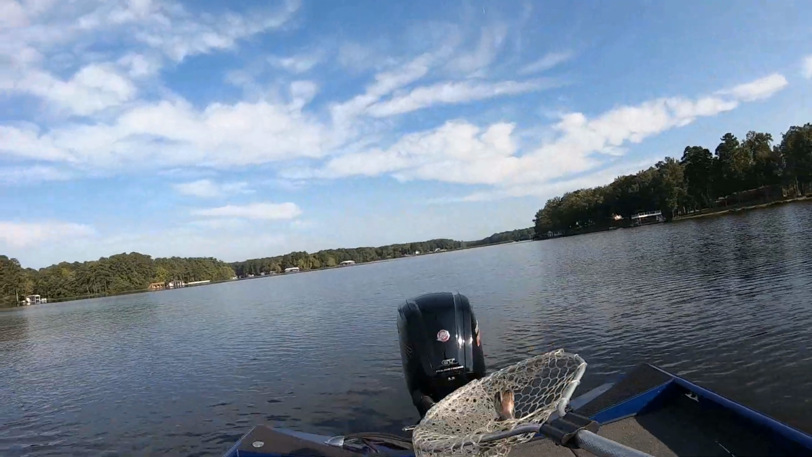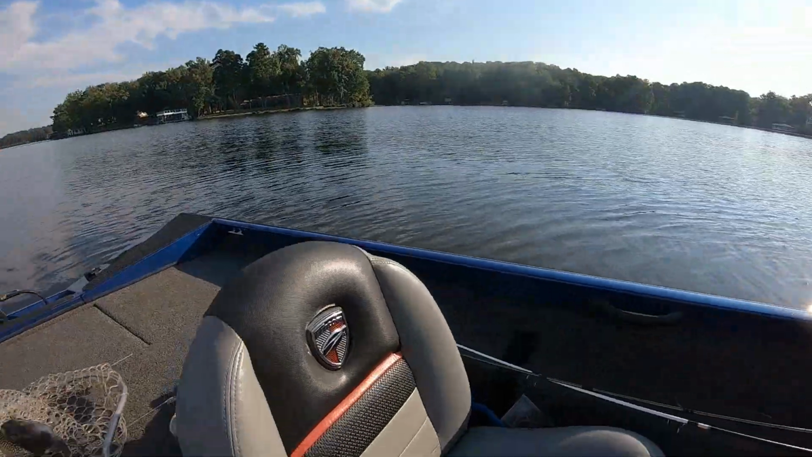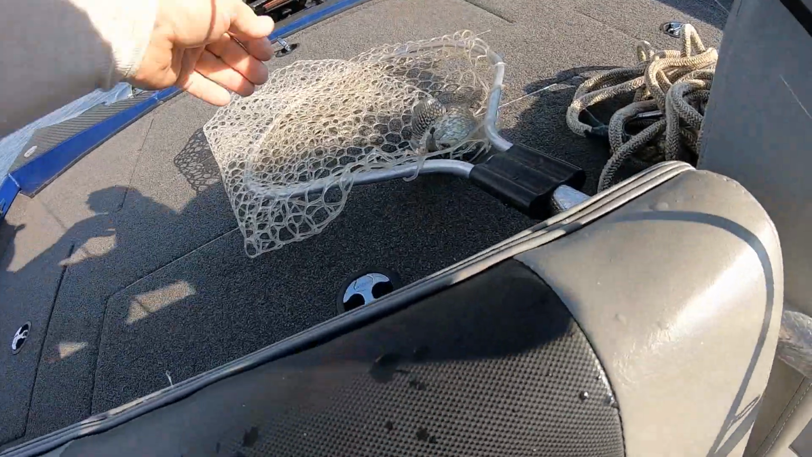Trying to get water in my Coke. I'm having my morning Coke instead of coffee, guys. I have Coke sometimes in the morning. When I'm going to fish, I just grab a Coke instead of fixing coffee.